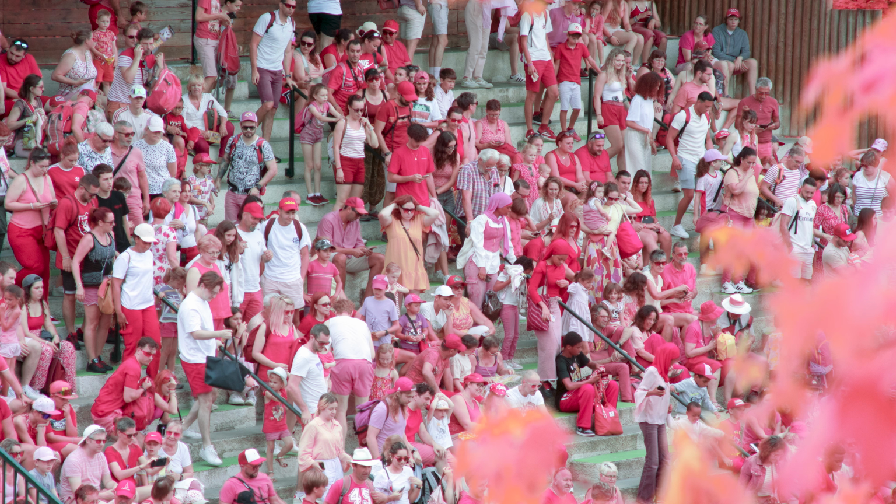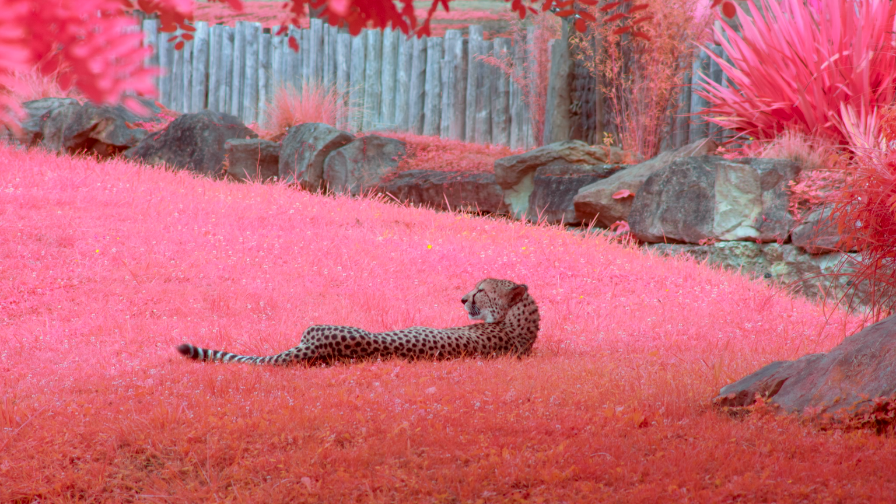After a quick test on a crowd, it was time to discover the zoo in infrared.